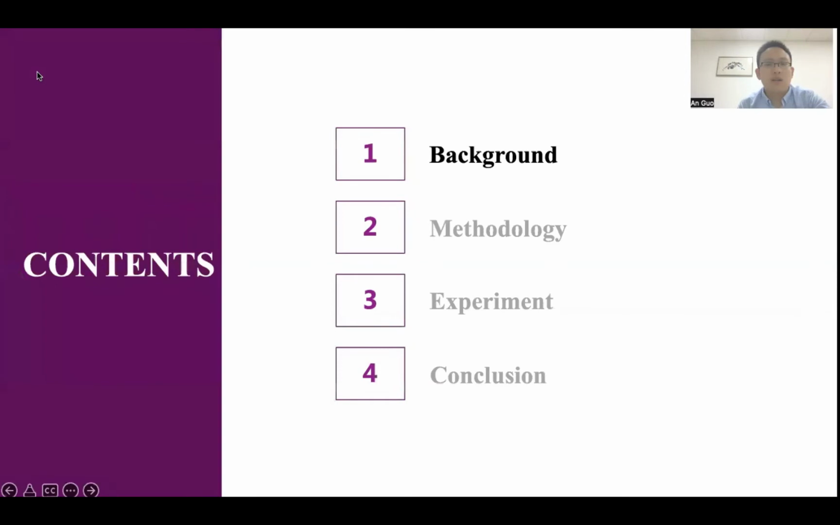Our slides contain four parts. First, we talk about the background of our work. Then, we explain our approach, experimental settings, and experimental results. Finally, we provide a brief summary.